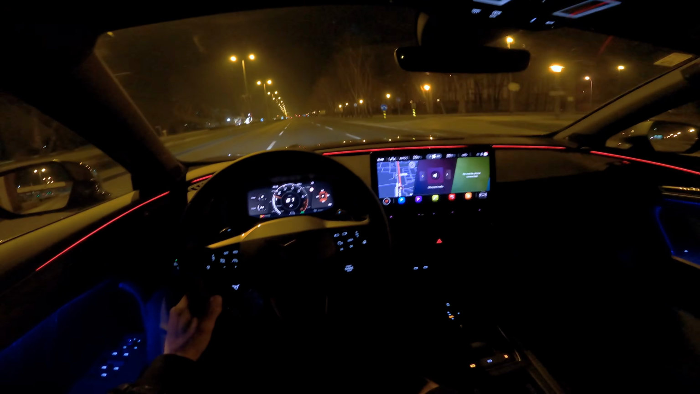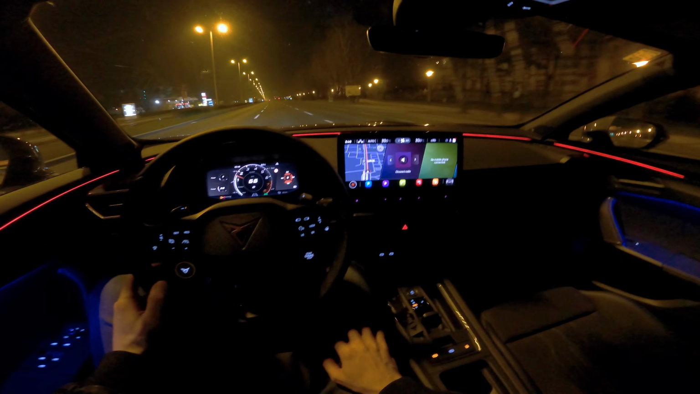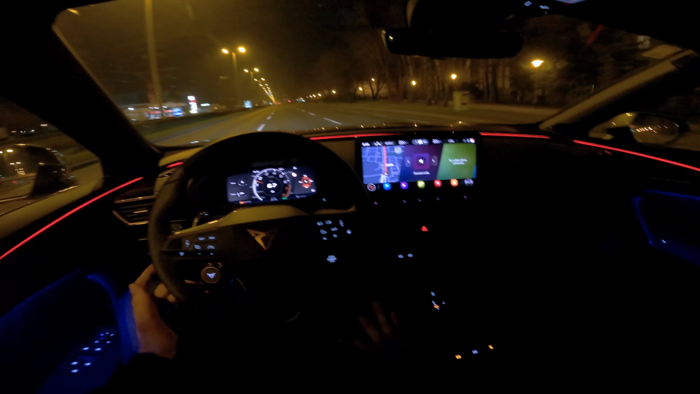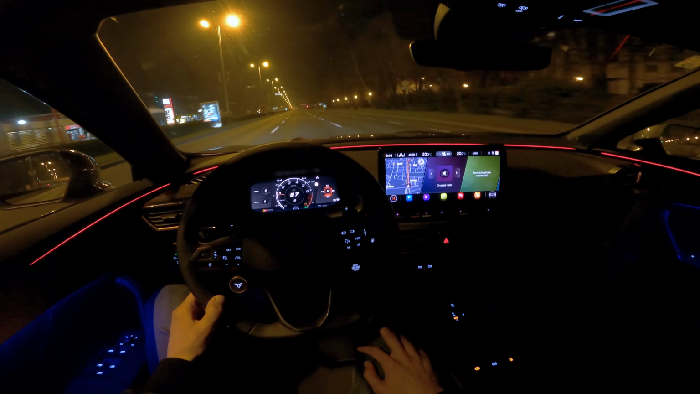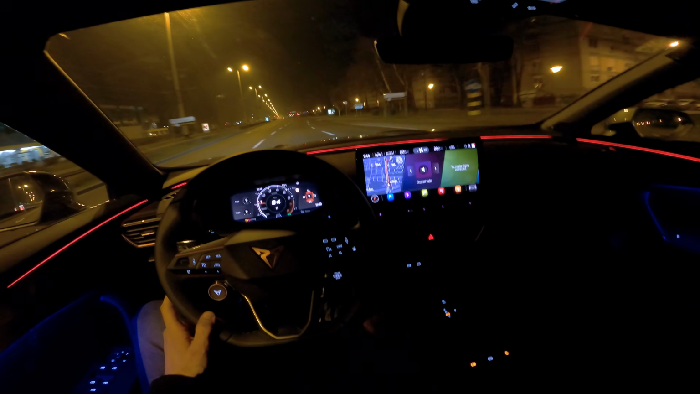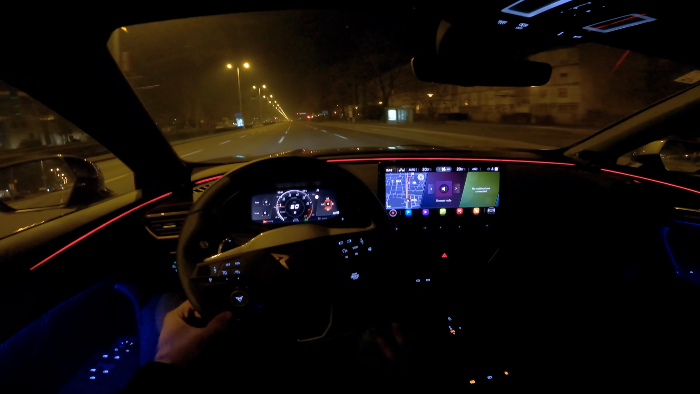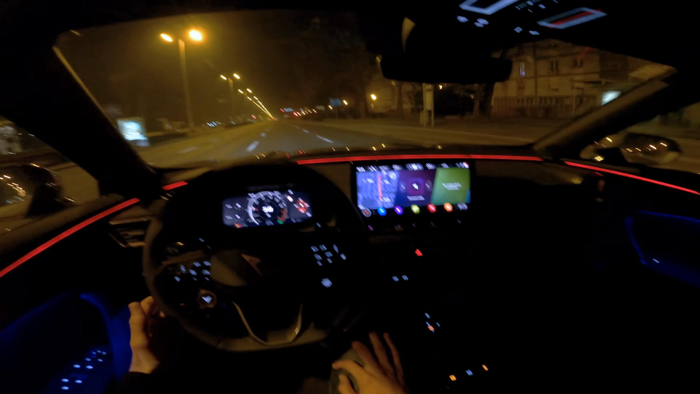So let's wrap it up. Impressions of the Cupra Formentor VZ performance car. I must say I personally love this car. It's spacious, it's good looking, good performing on the road.